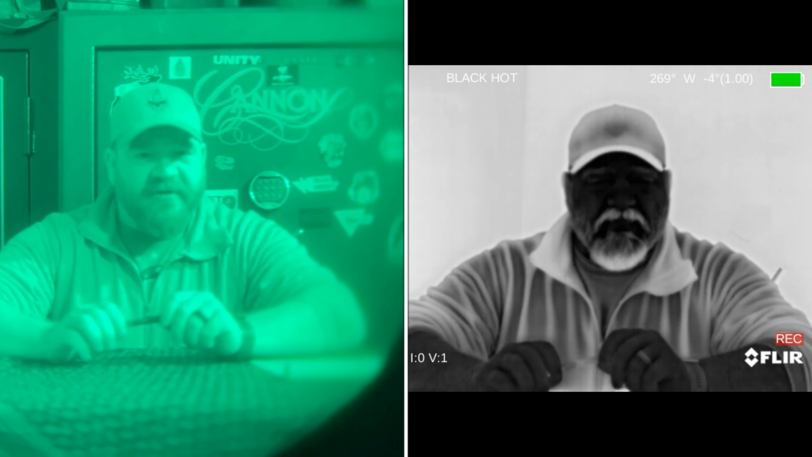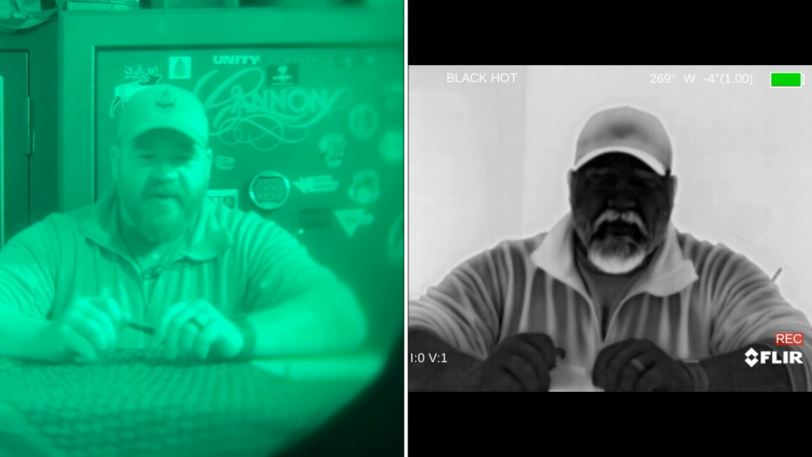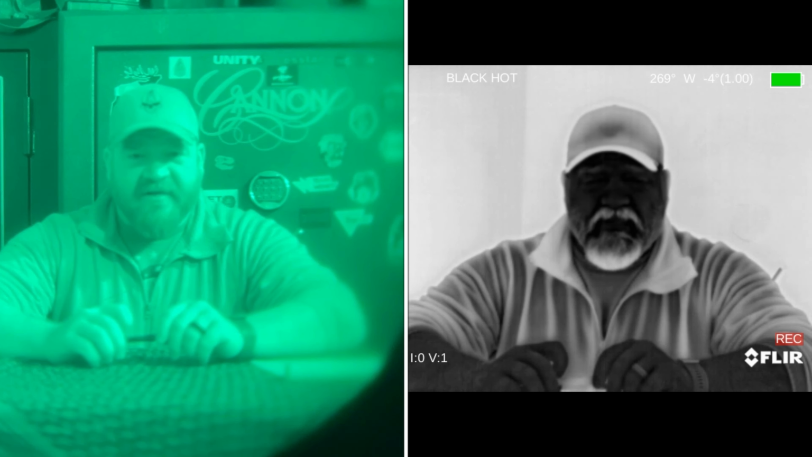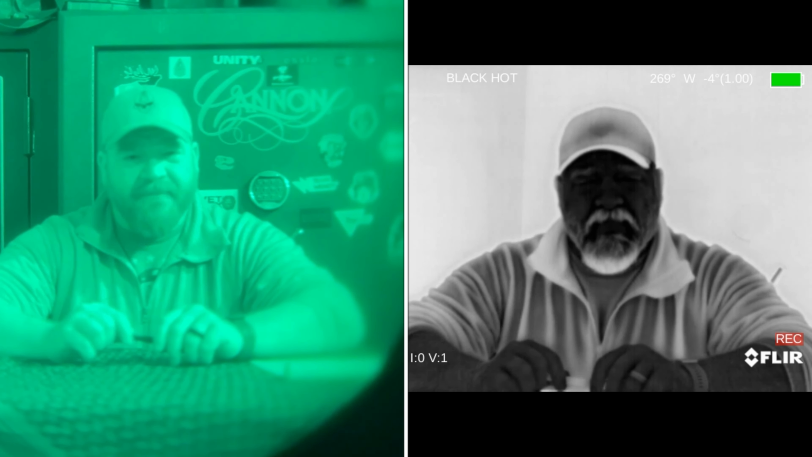It does have digital zoom. I believe it has digital zoom to 4x. But as you do zoom in using the digital zoom, it does begin to pixelate everything. And in my opinion, it did absolutely no good in helping me to see anything better. Just the digital zoom is crap.